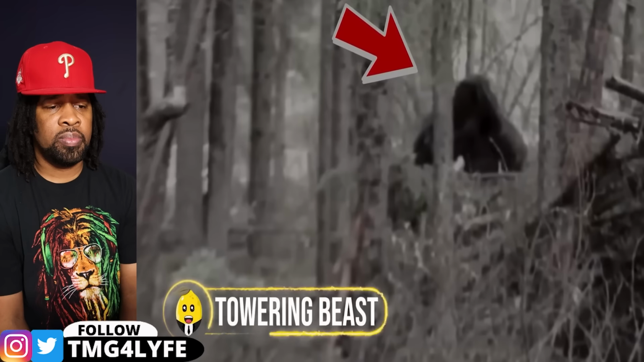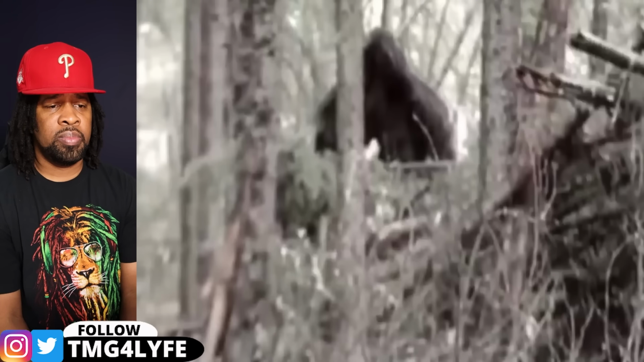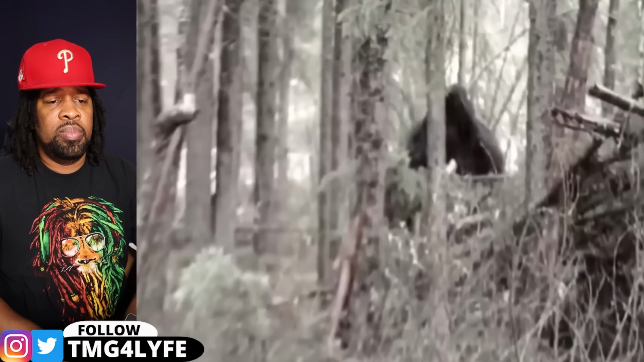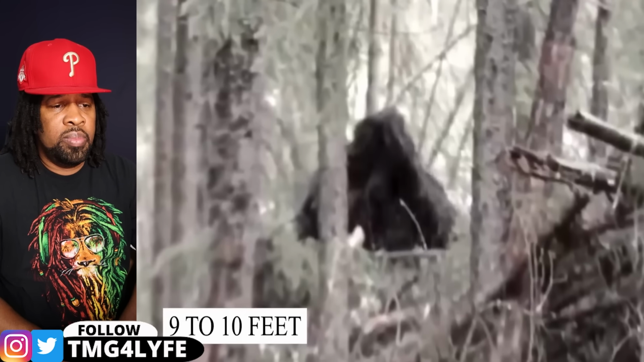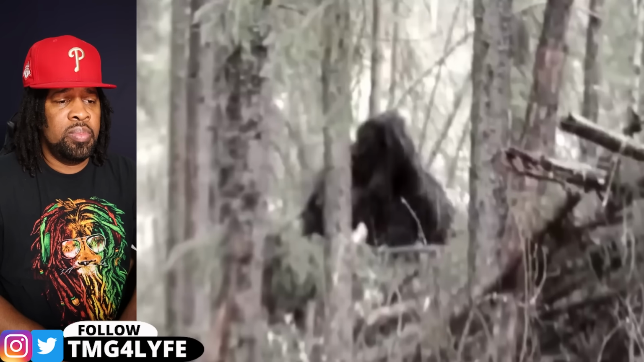Towering beast. In the depths of the Canadian wilderness, a trail camera was put in place to snap some wildlife pics. However, it ended up capturing something that would thrill any cryptid enthusiast. It was a massive creature, completely overshadowing everything around it, and standing at a towering 9 to 10 feet tall. Many speculated it might have just been a person under a cloak, but let me tell you, this wasn't your average person in some kind of ghillie suit.